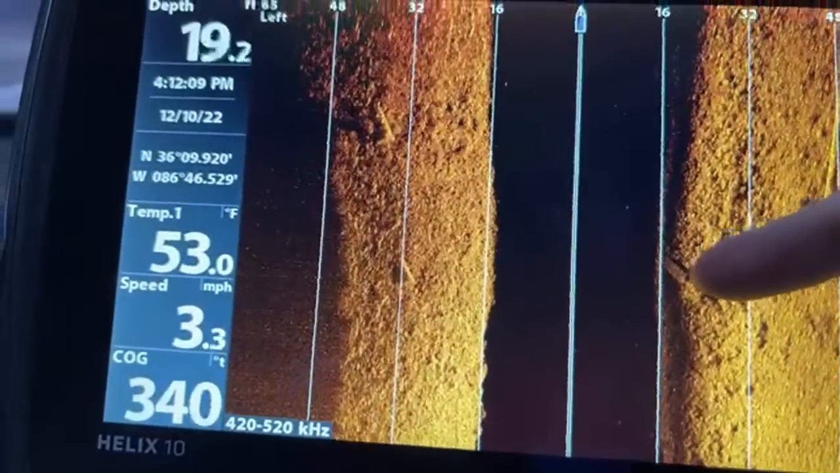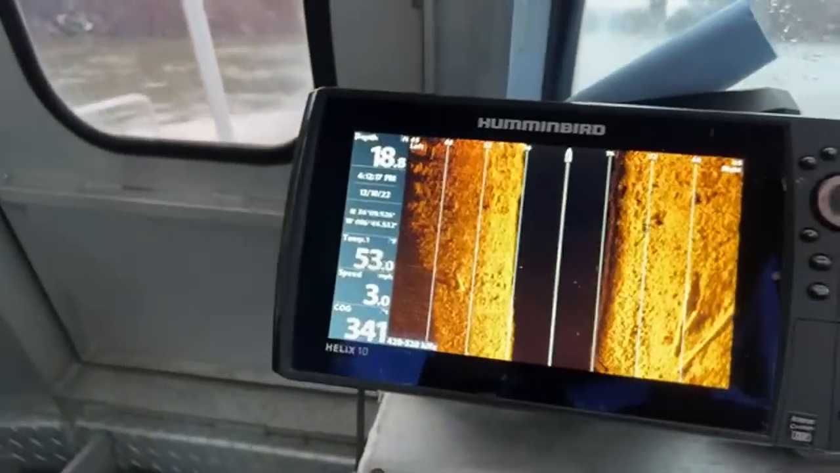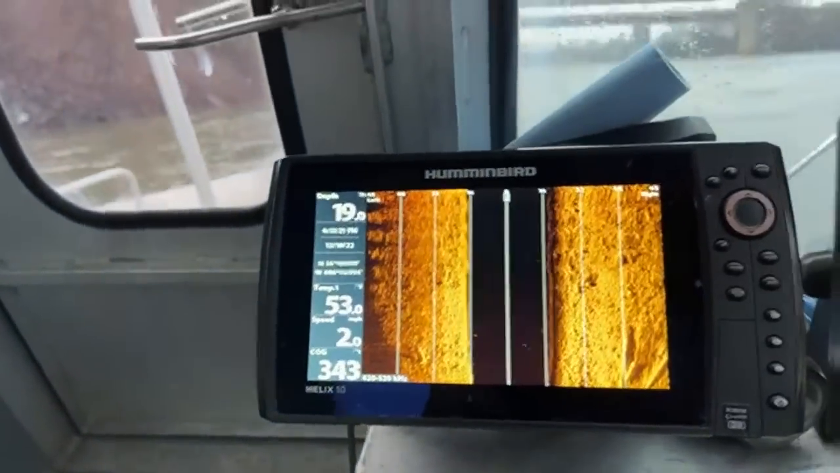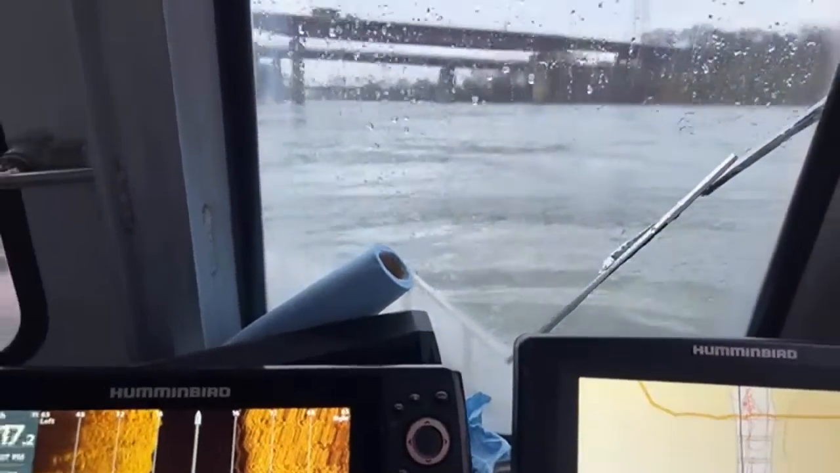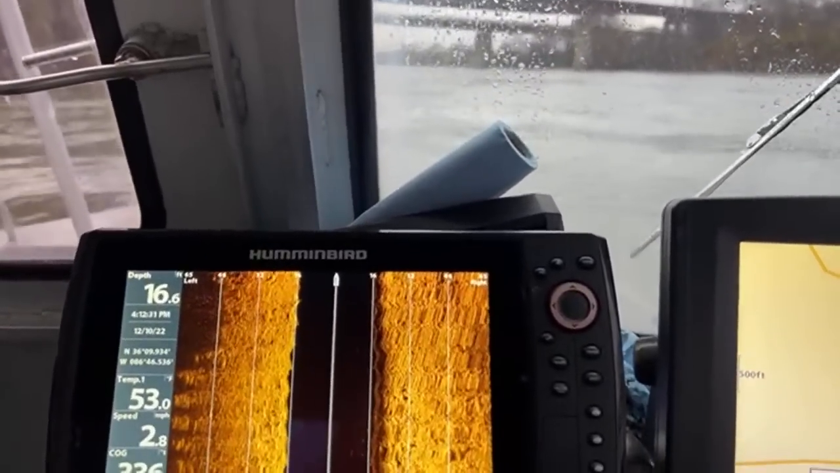So this little item right here, probably one of those bridge pillars up there. There's a lot of homeless camps here. It's good. Whoa, buddy. You're really kicking up some. Oh, General Jackson went by earlier.